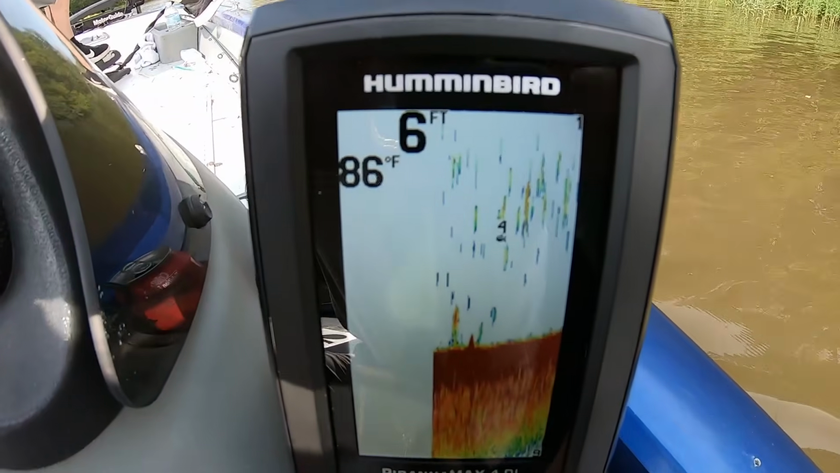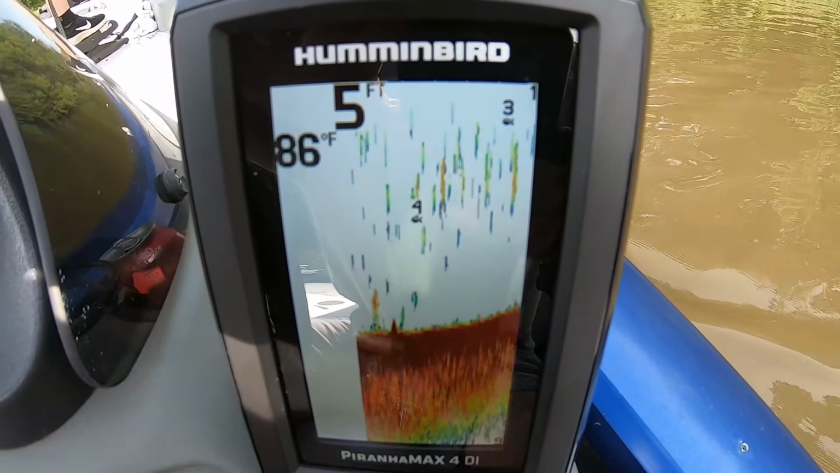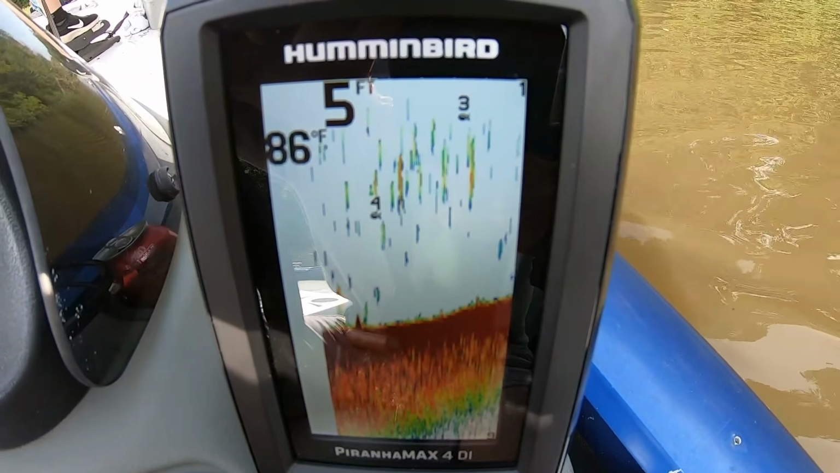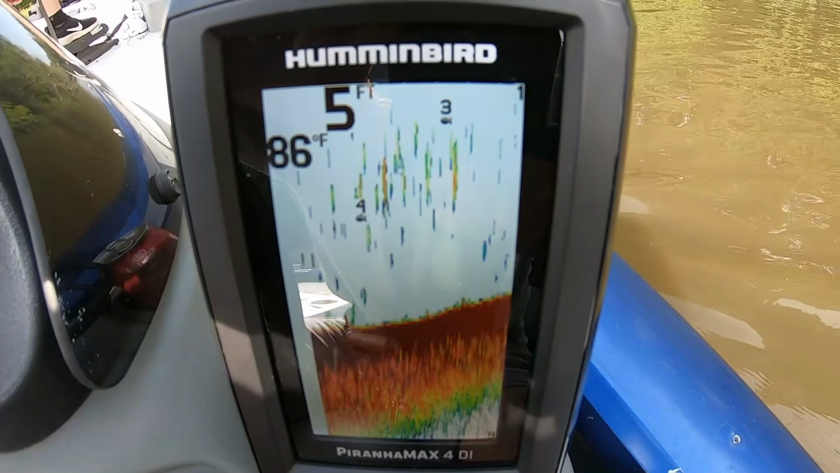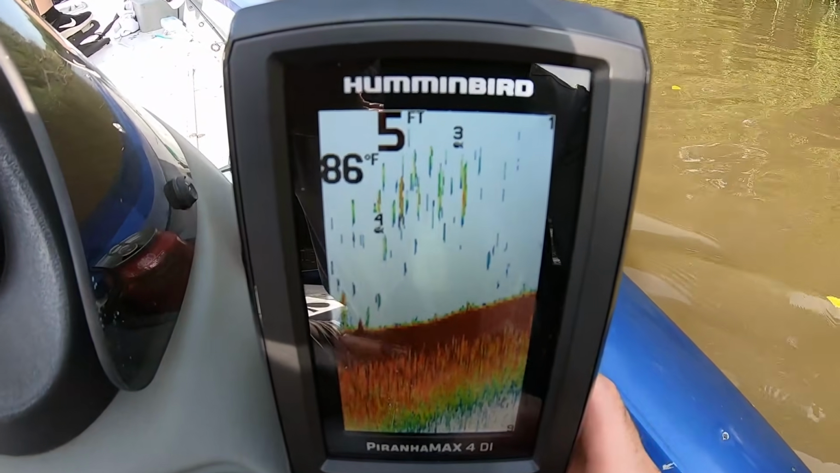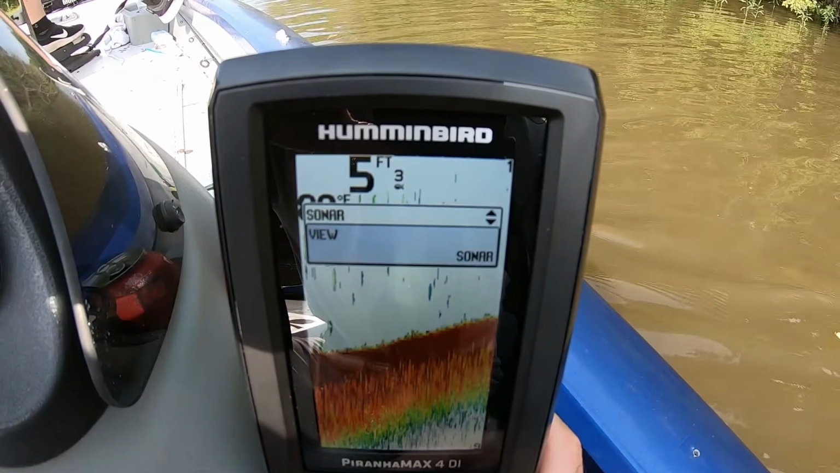I'm going to keep it on my boat because it works when I'm going slow, when I'm trolling and looking for fish. It works really well. And the detail of the down imaging, when I was cruising over broken tree limbs and broken branches, I could see them and I knew exactly where they were, what they looked like, and how to fish around them because of the down imaging.